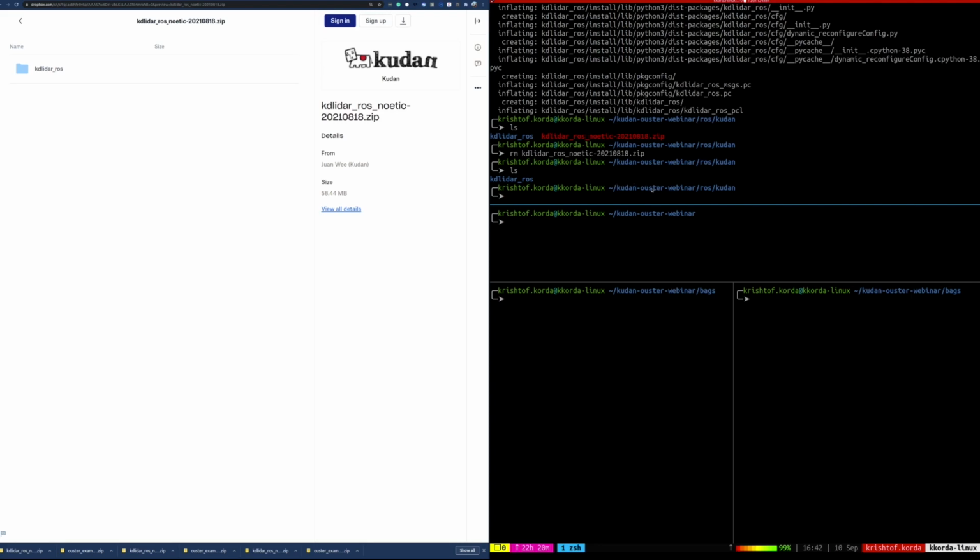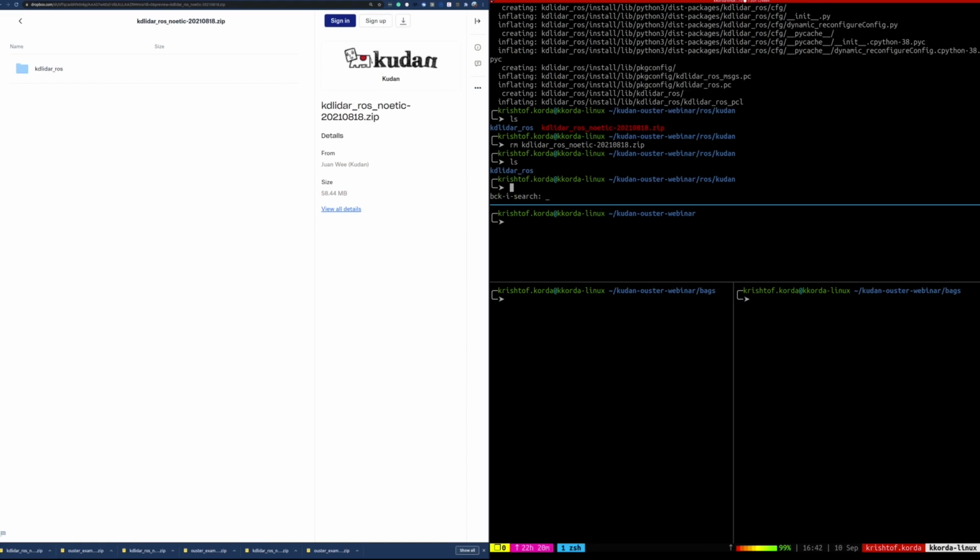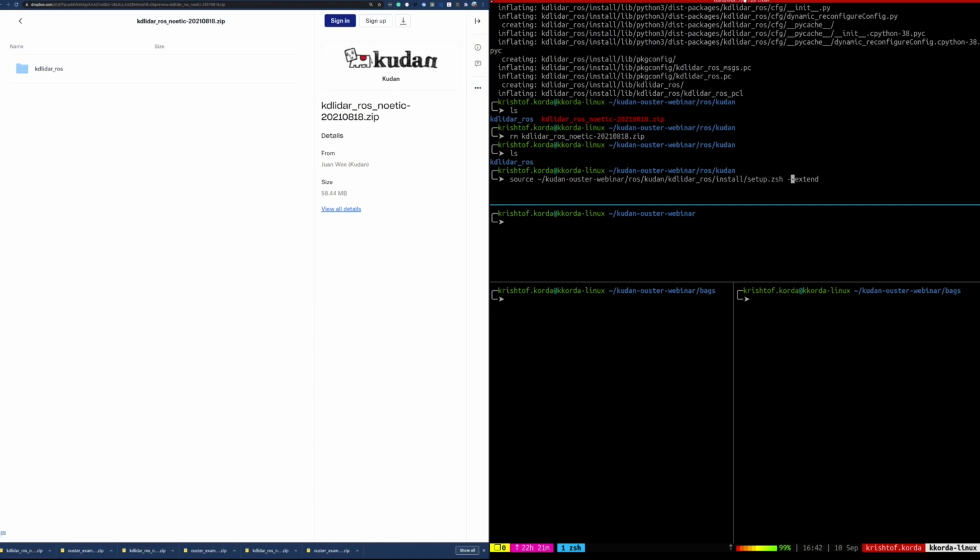It's all unzipped. And here, the process is a little bit easier. You can skip straight to sourcing the setup file, again, using that --extend. So let's search for that --extend in my history there. And here we go. And if we source this, this will do everything all in one shot. So this is the only thing you have to do. Just remember, every time we open a new terminal, we want to make sure we do the source for the Kudan ROS node and also the Ouster ROS node. So boom, and that's it.